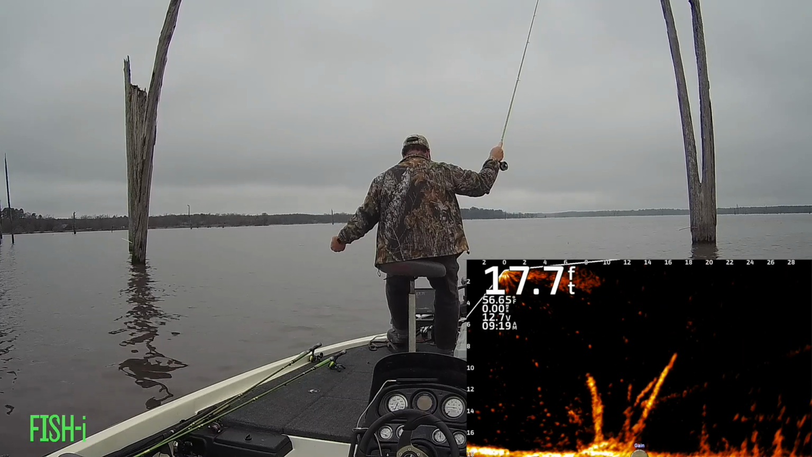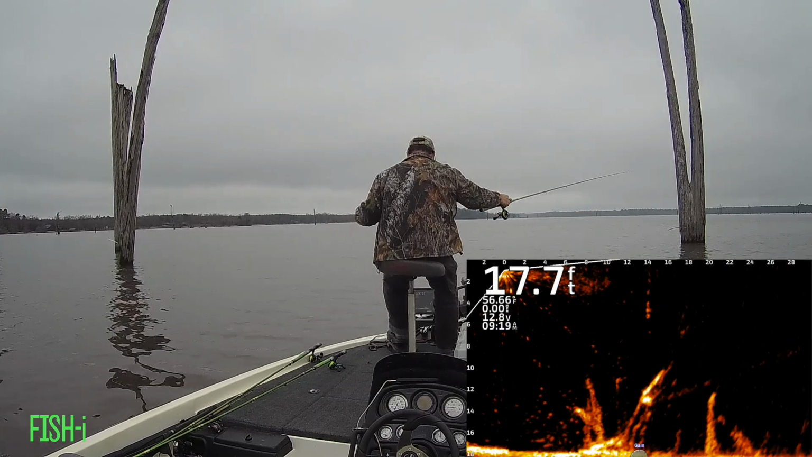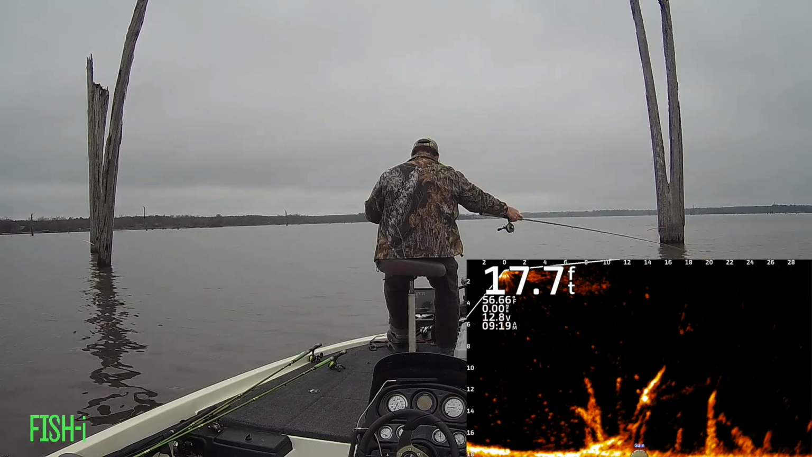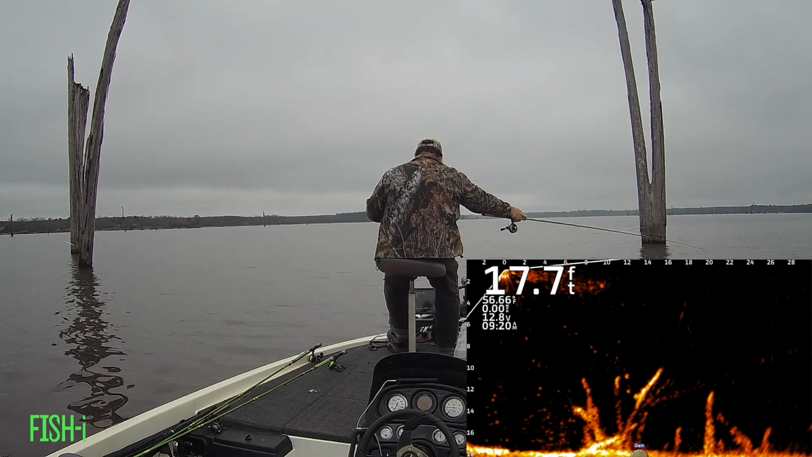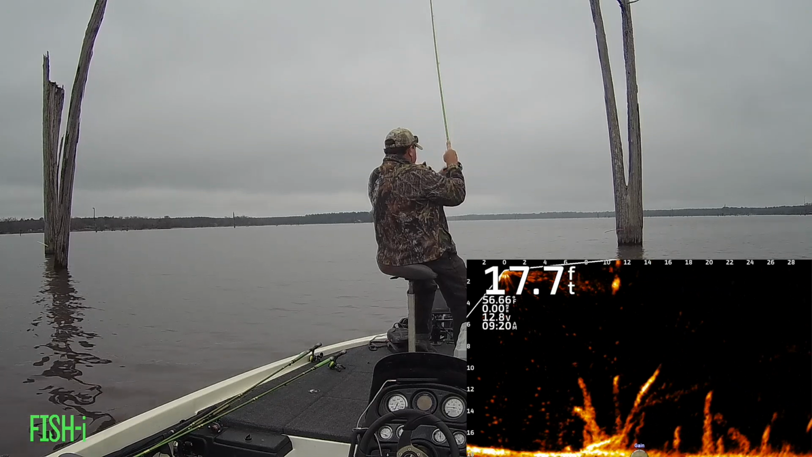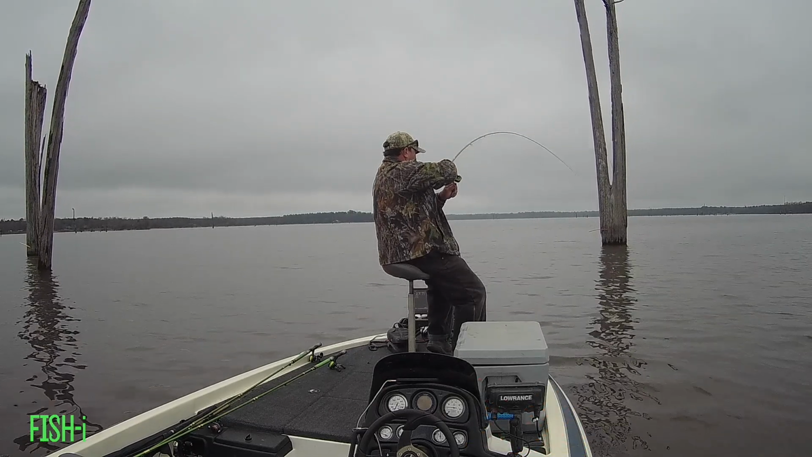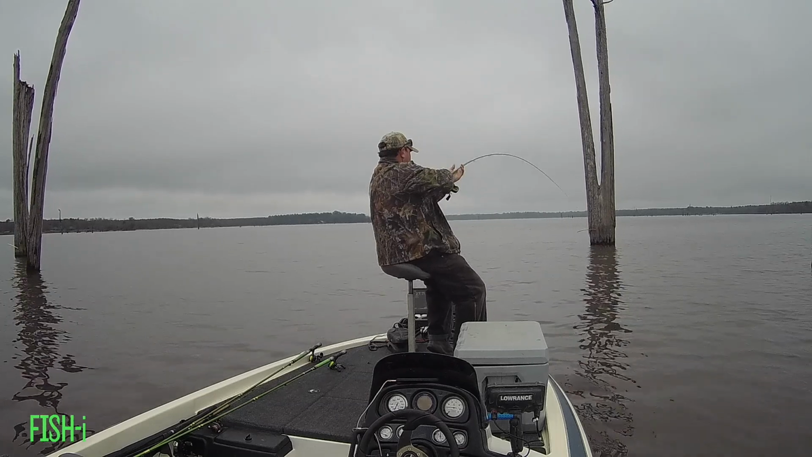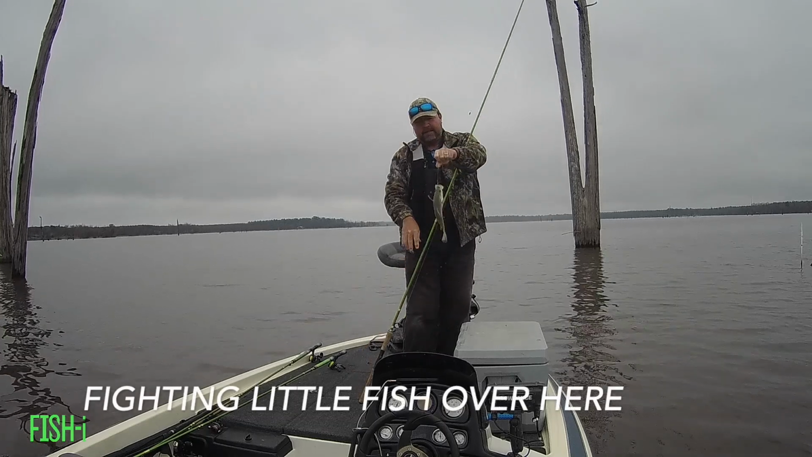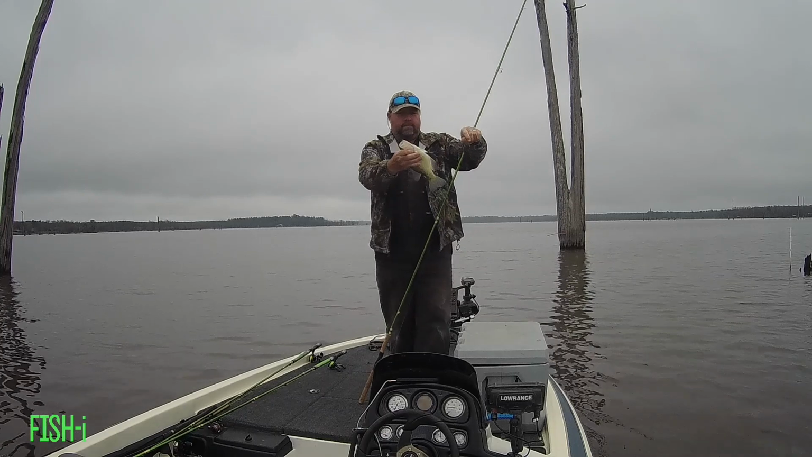Here's another one hanging tight to structure. There's actually a couple of different fish that I can see in that bush, I guess you call it, and I coaxed one of them out. Fighting little fish over here.